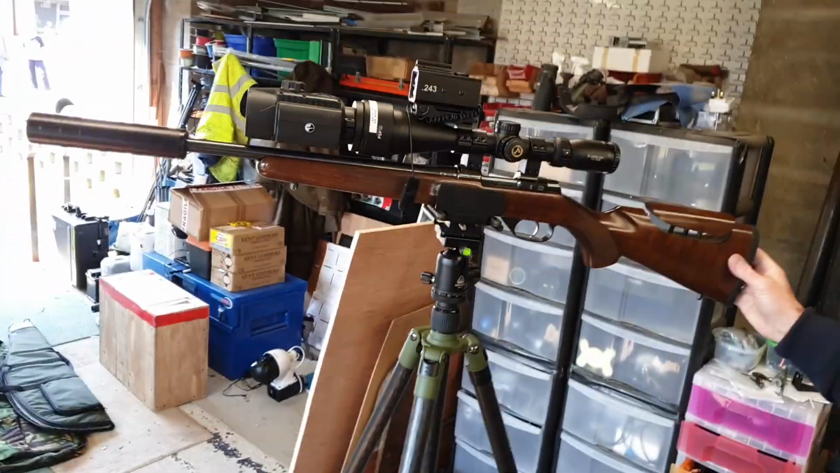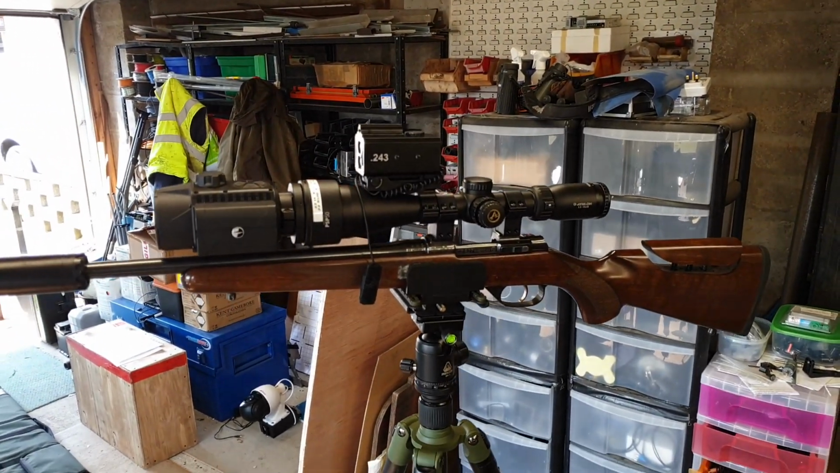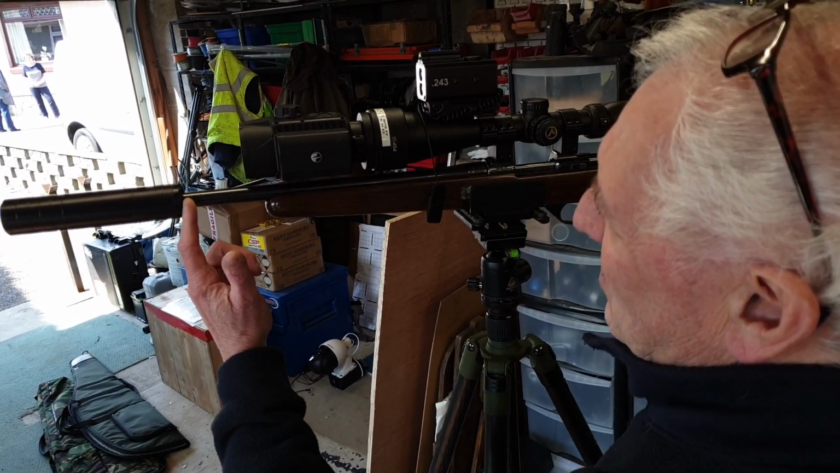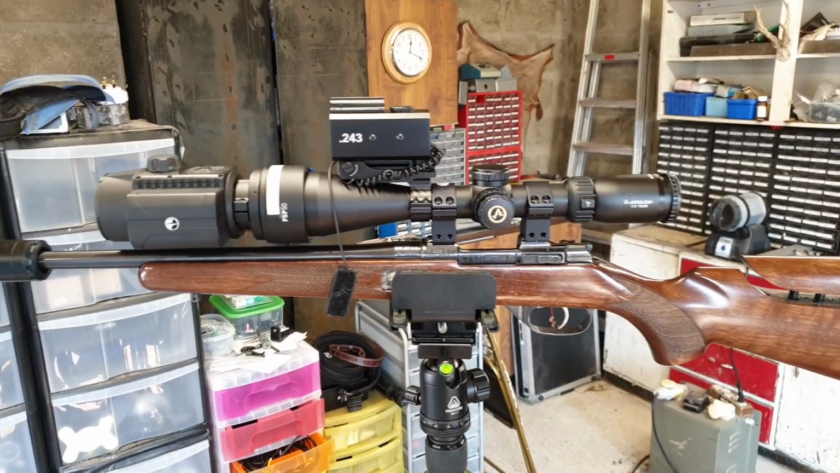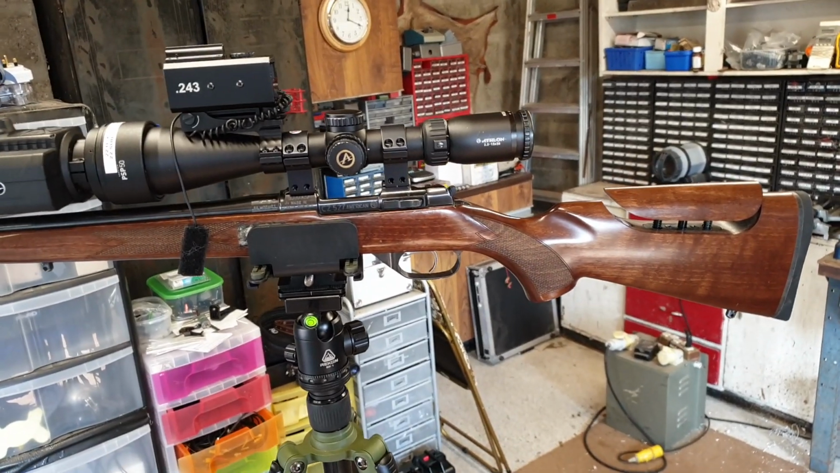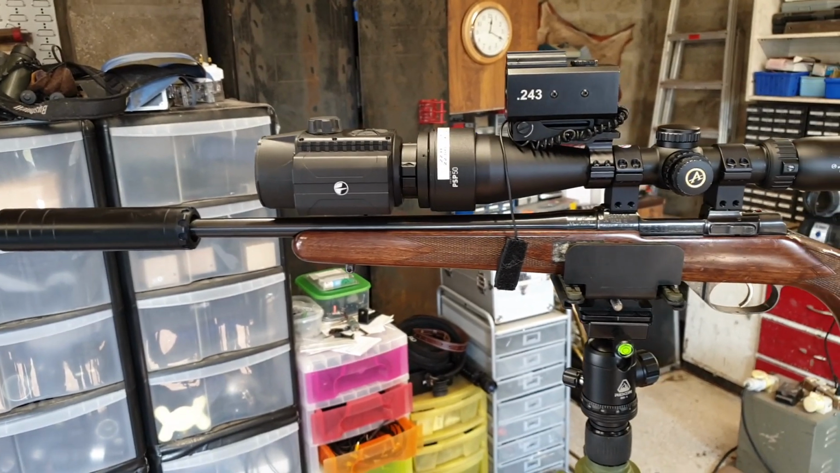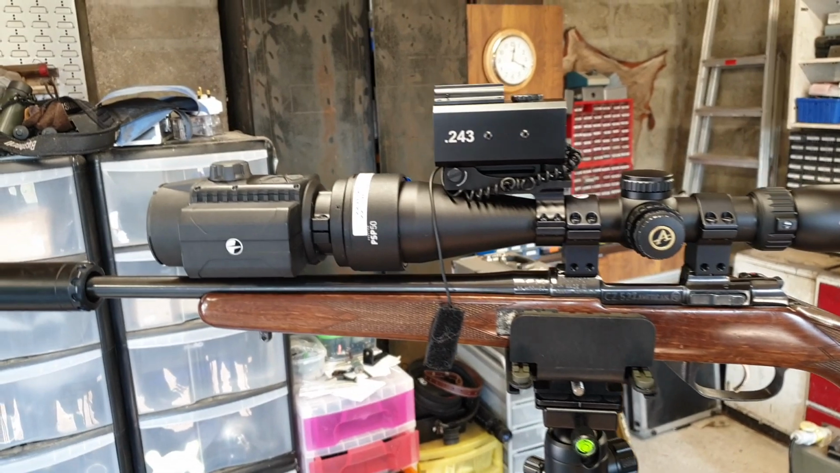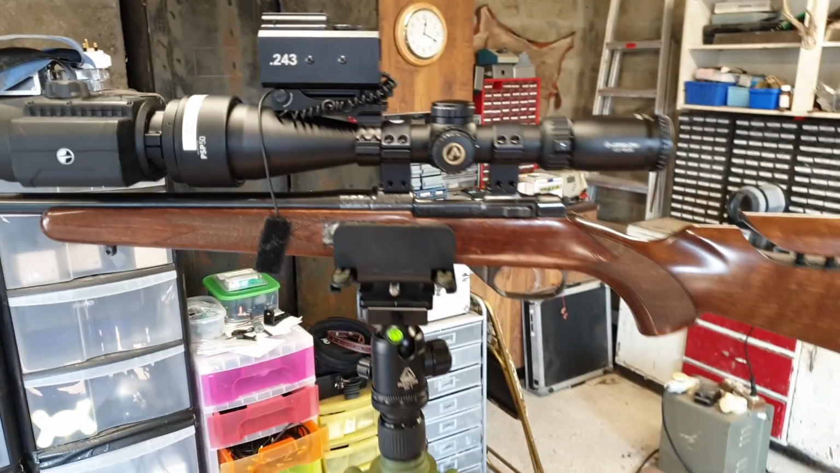Well, I've had the barrel chopped in this one. When I bought this rifle, the barrel was about that long. I had it chopped to 16.5 inches. So it's chopped and recrowned. This is quite a setup. You've got a compact rifle. You've got the adjustable cheek piece, which we've covered in a previous video. You've got a compact, shortened 16.5-inch barrel. You've got an excellent day scope, and then you've got a thermal front end add-on and laser rangefinder on top, and that is some beast.